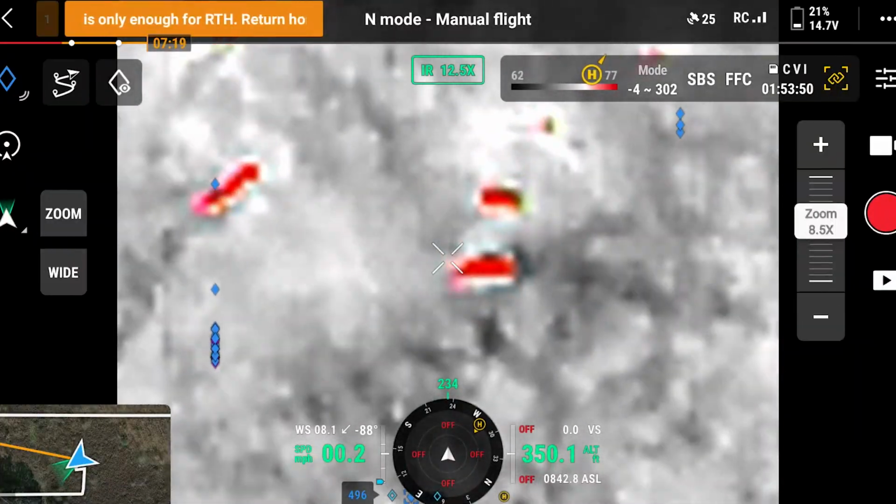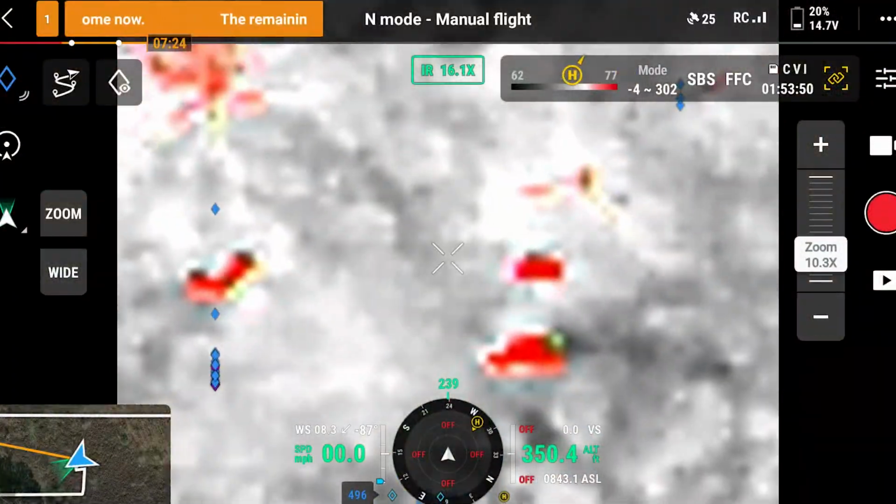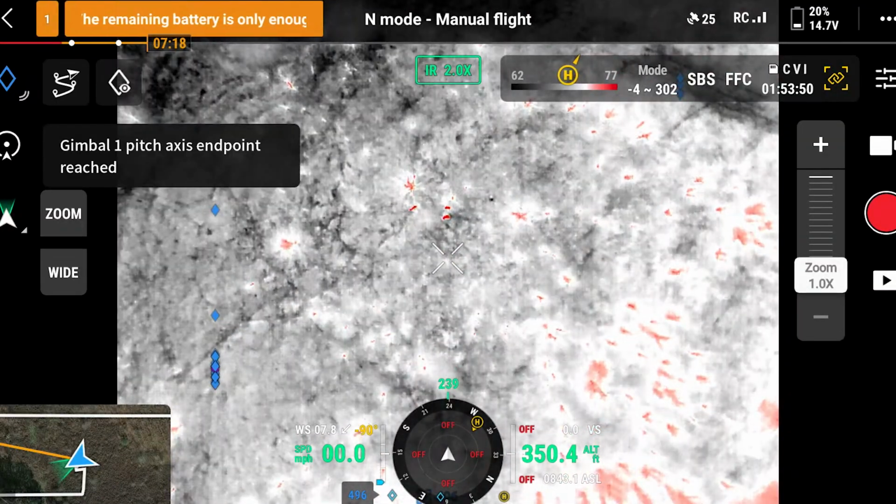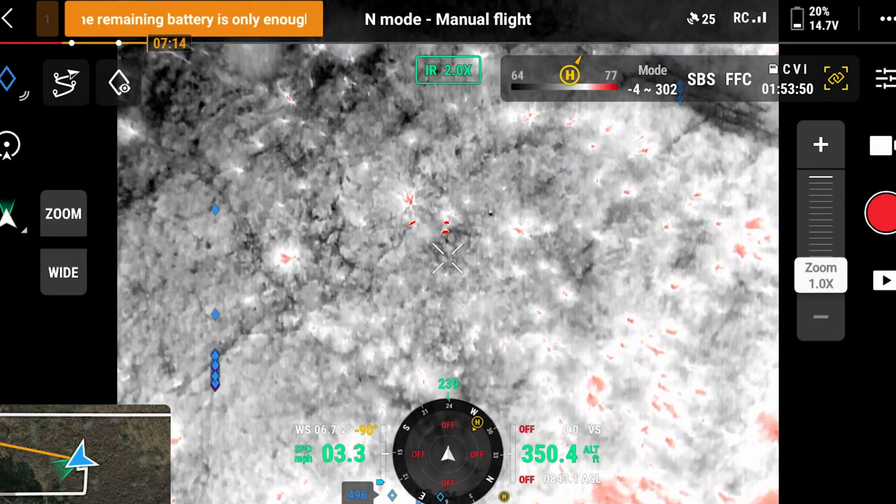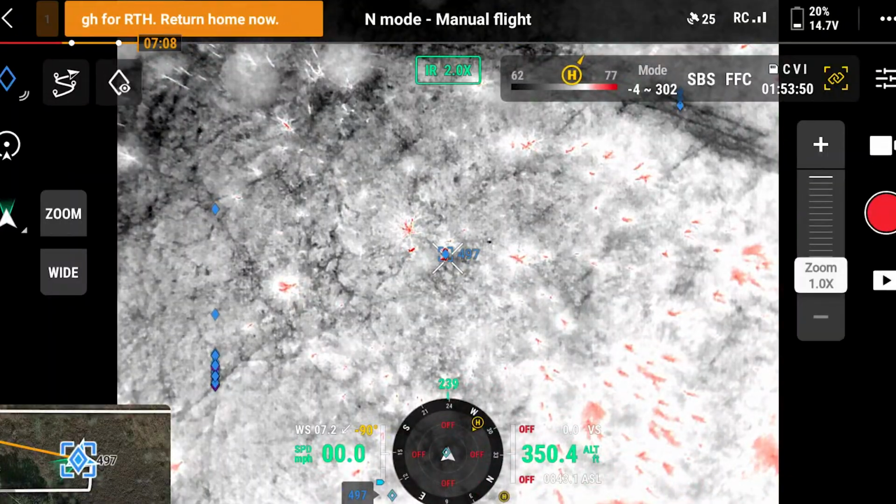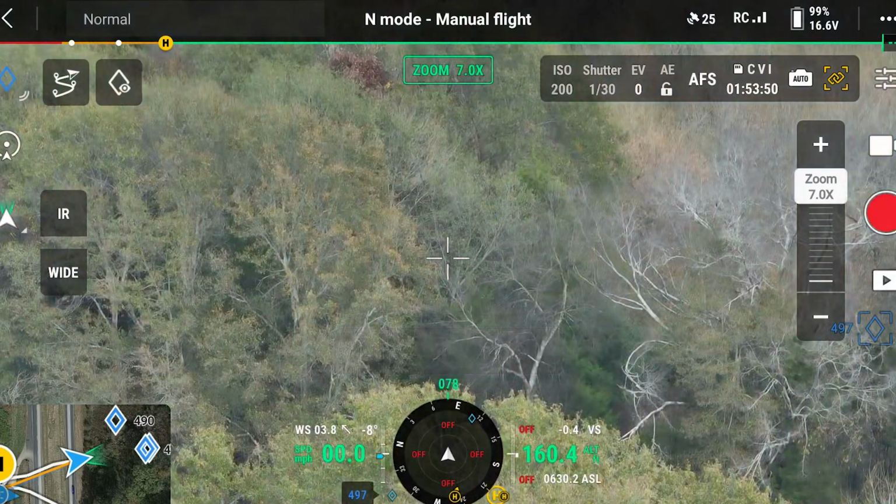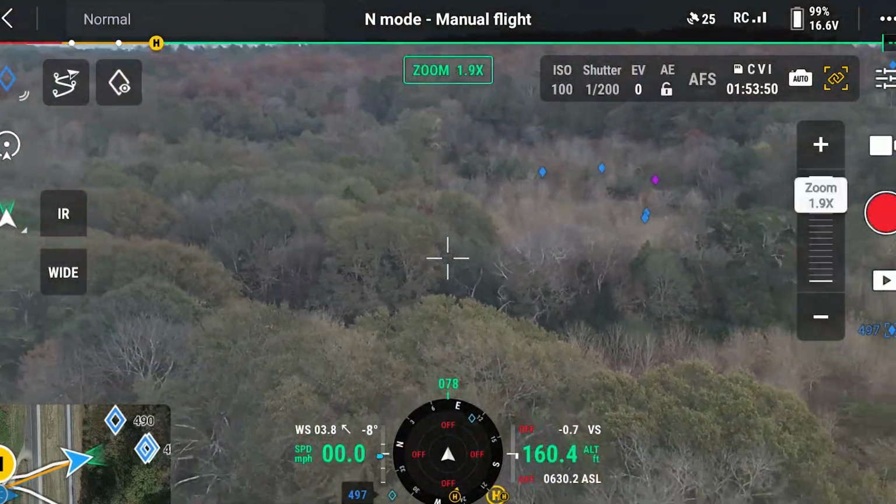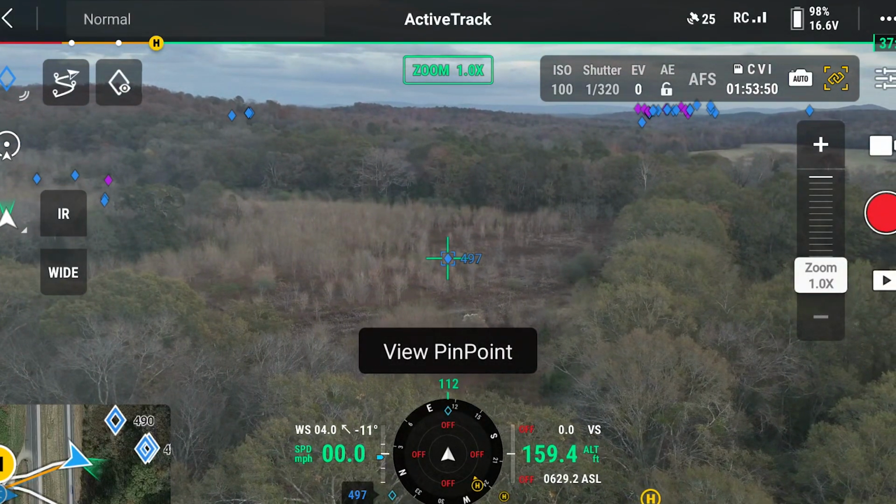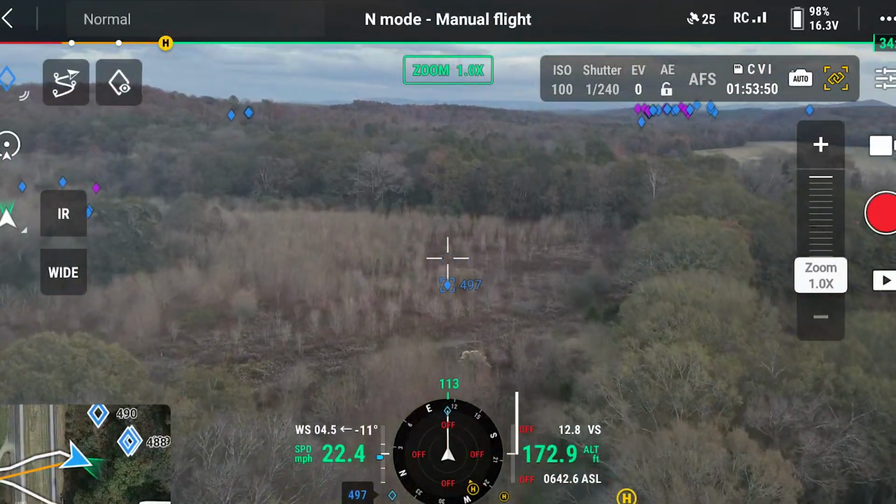I didn't realize we've been in the air that long. Okay. So it looks like it's just going to be 3 does. We're going to go ahead and mark this, come home for a battery. And here we go. All right, let's get back over to the zoom camera. So the last point that we created, we can actually find that point by doing viewpoint pinpoint. And we'll fly back over to that spot, resume our search.